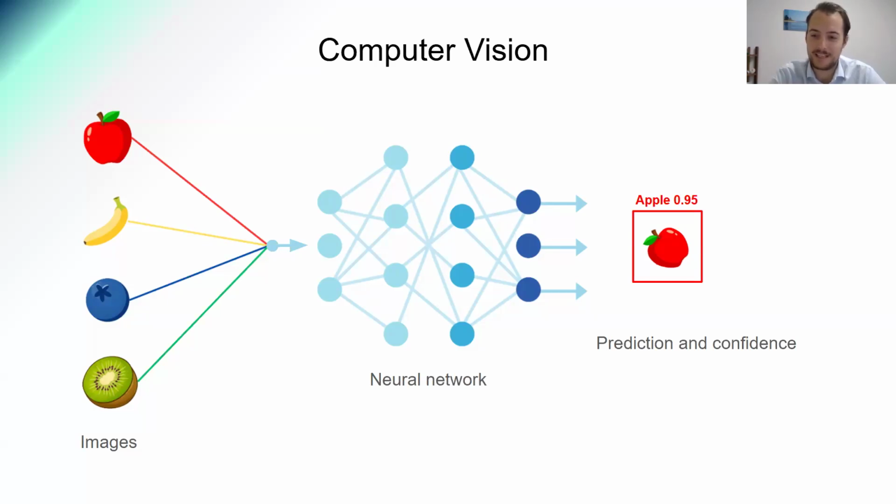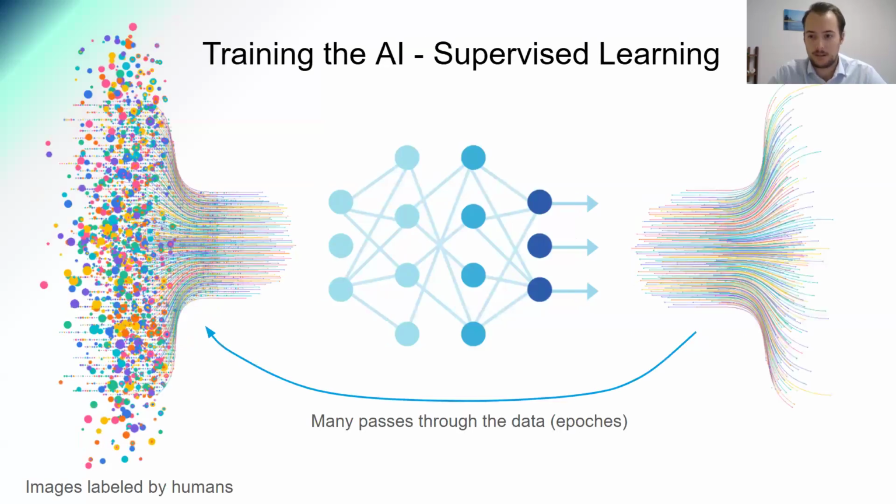And the confidence is key because it tells you how confident that AI model is in the detection. So you can actually set a confidence threshold for the level of confidence you want to have. And to get into a bit about how to train these models for supervised learning, you need a large data set of images labeled by humans.